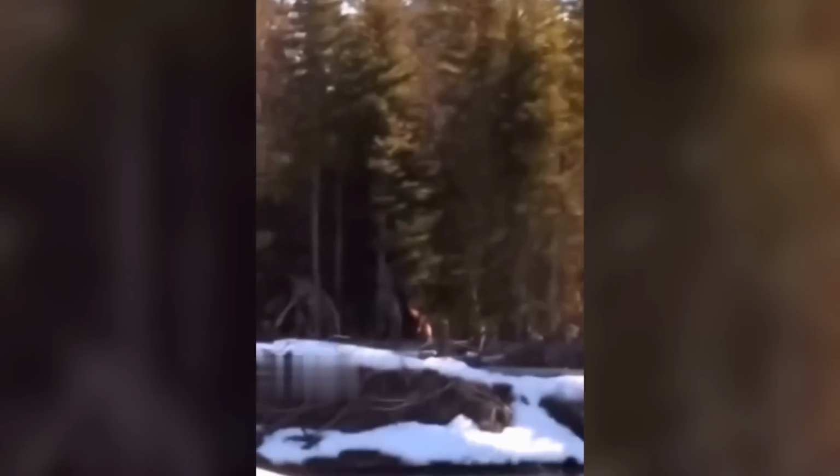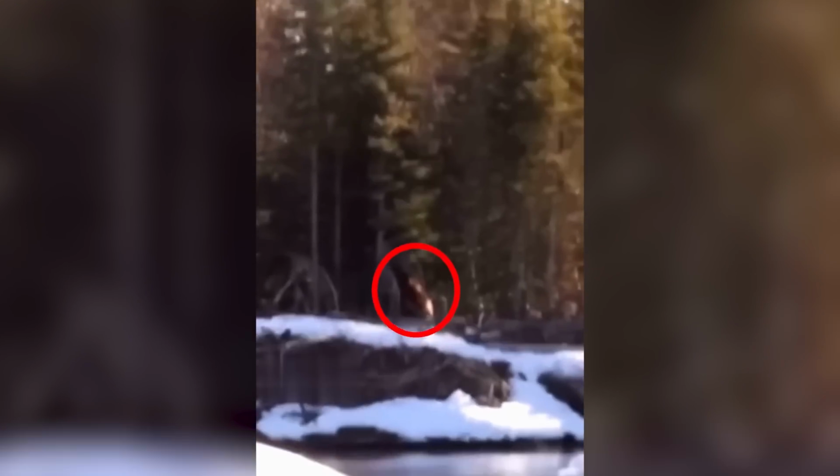This video was shared on the internet by a user named Squatch Watchers, who's dedicated to finding footage of the legendary Sasquatch creature. In the video taken by an unknown hiker, the camera is pointed at the trees in the distance. Suddenly, a huge figure emerges from the woods, and we can see it moving.